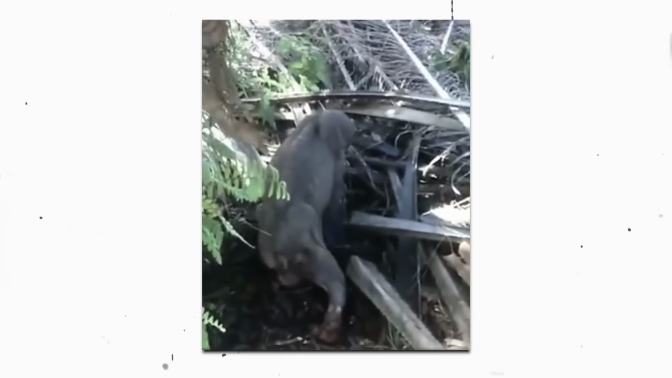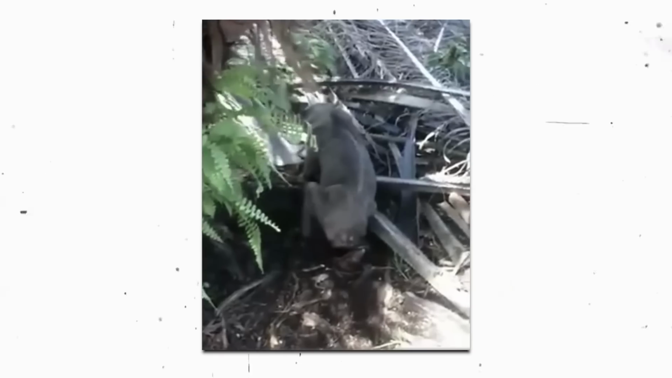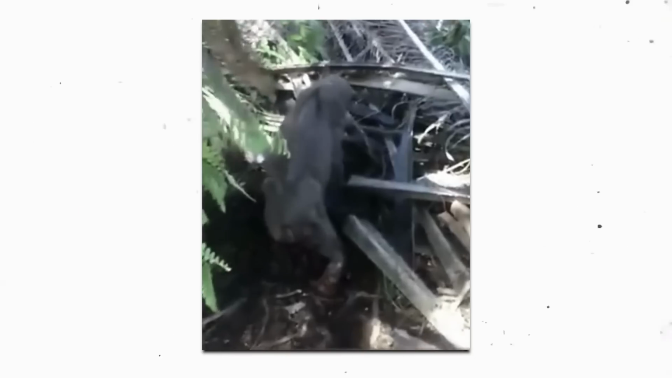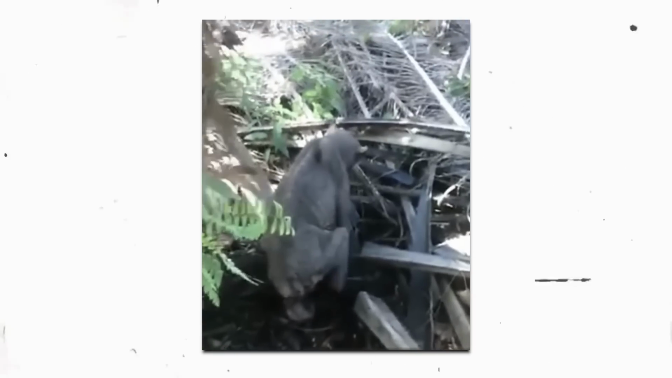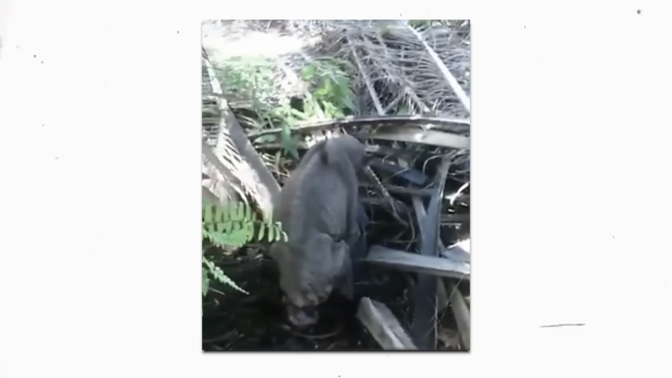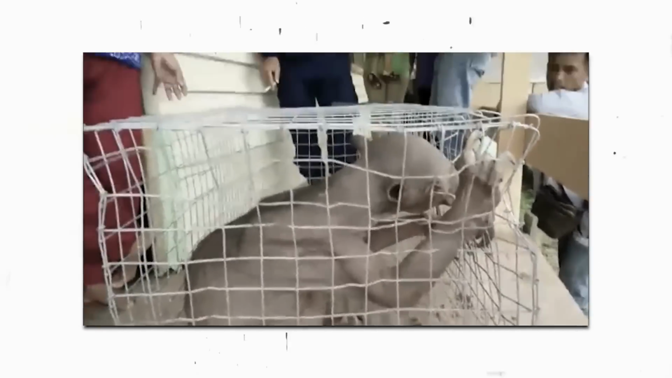Here, the creature is crawling over some downed vegetation. It looks like some kind of leopard or panther or big cat-like animal to me. He definitely seems weak as well, like he has no energy or strength. The workers are unsure of what to do with him, but somehow get him into a cage, and he's pissed about it.